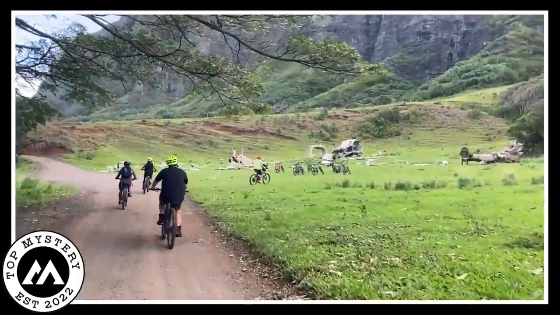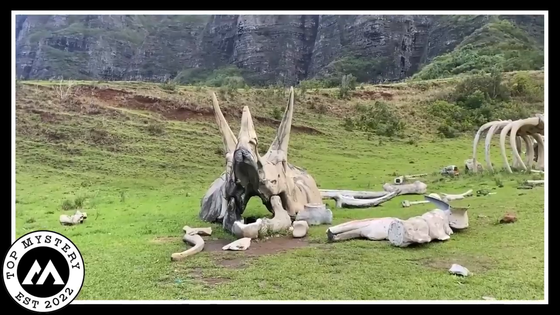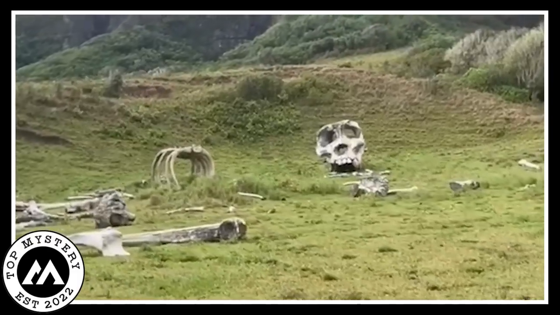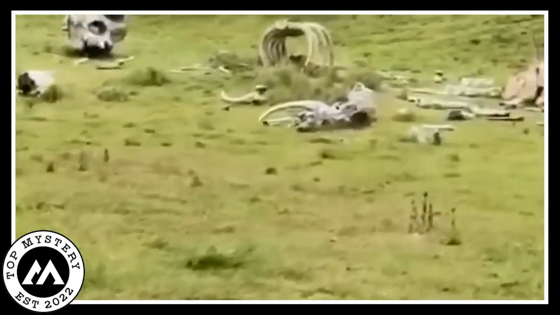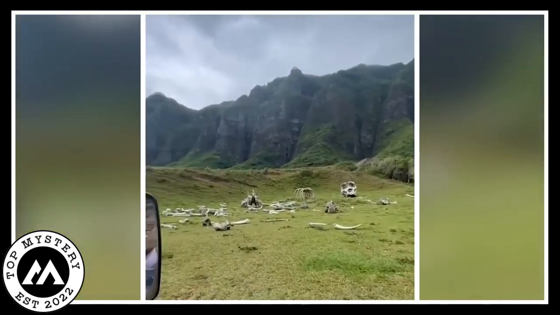Oh my god, look what we have here. Dinosaur bones? The wind played with the leaves and the sun disappeared. But the secrets of these big bones stayed in Hawaii. The video, like a mystery book with only pictures, asked questions and let people imagine. It was a scene so strange and beautiful that words couldn't easily explain.